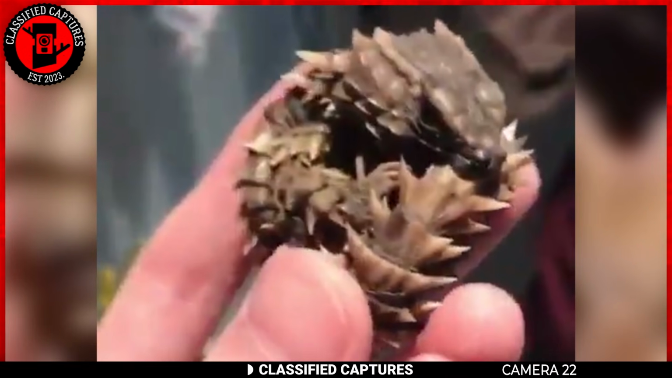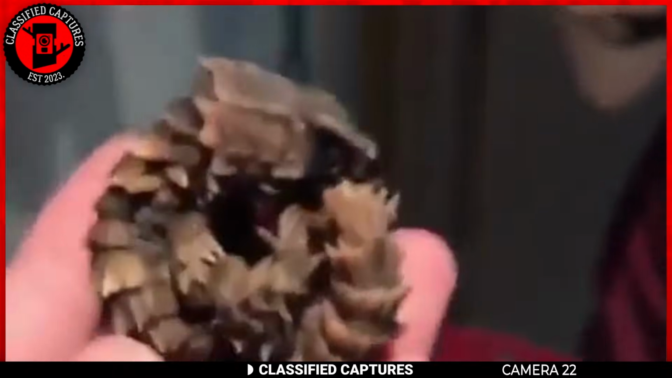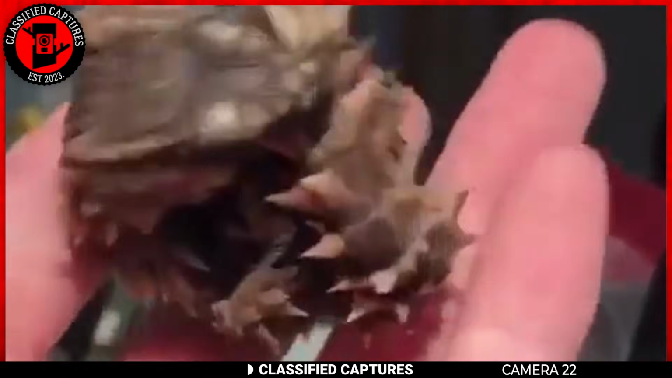The distinctive scales and spiky armor of the armadillo-girdled lizard not only make it look like a living pine cone, but also provide an effective shield against potential predators. Its unique appearance is a testament to the wondrous diversity found in the animal kingdom. Don't you think?